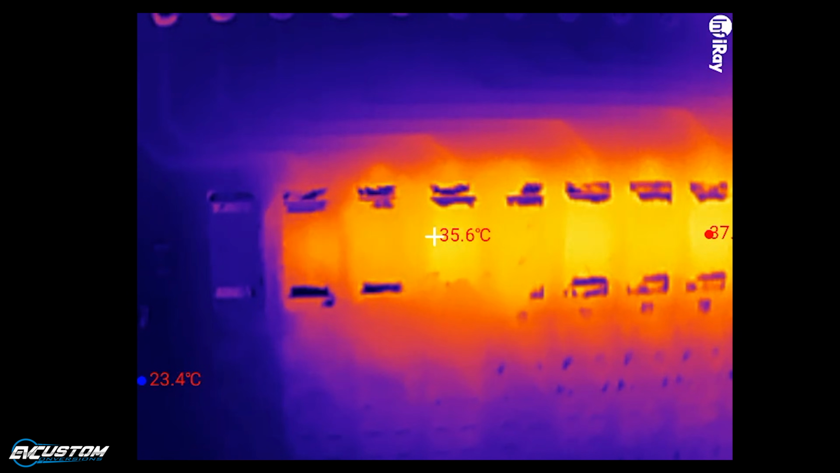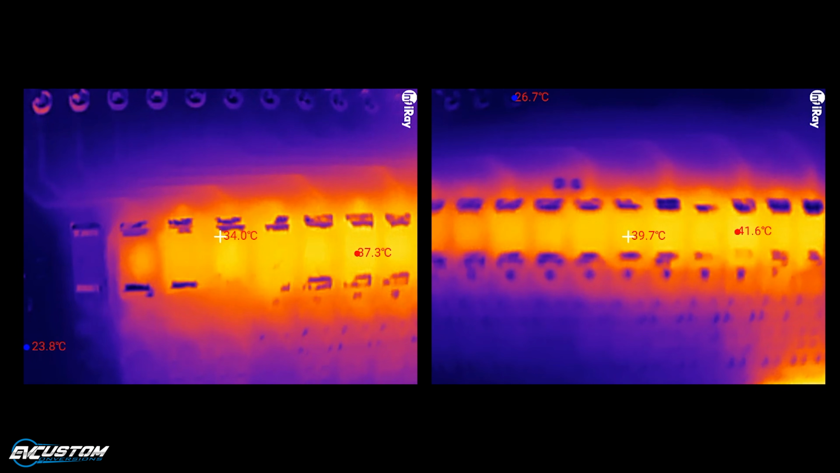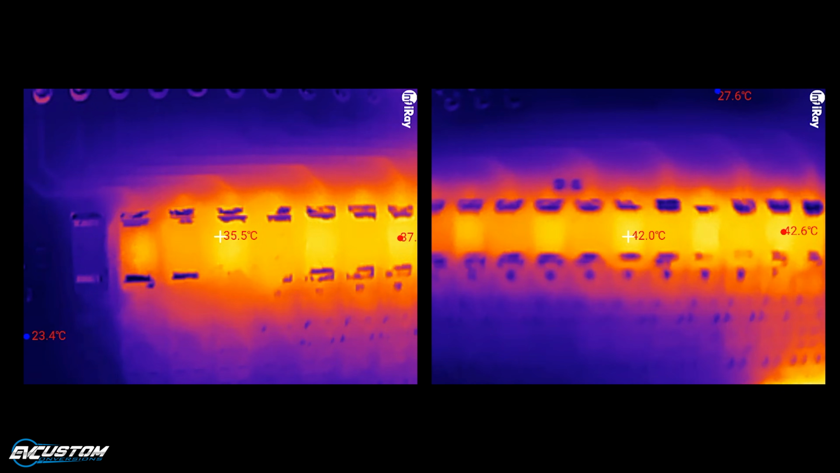Hello guys, I want to show you a short video about the passive balancing system of the new scooter battery pack. Via thermal camera we can see how the resistors work as load to equalize parallel cells.